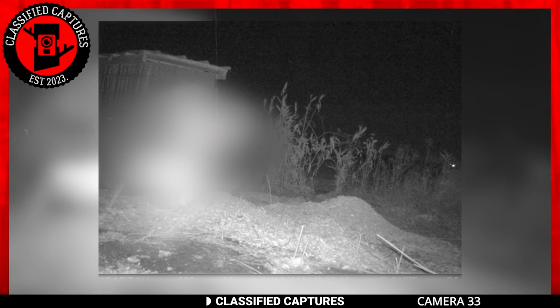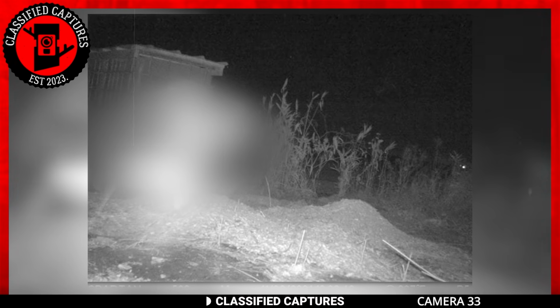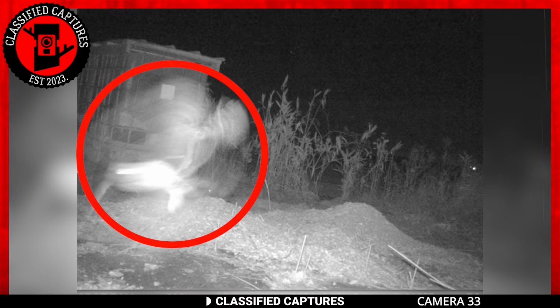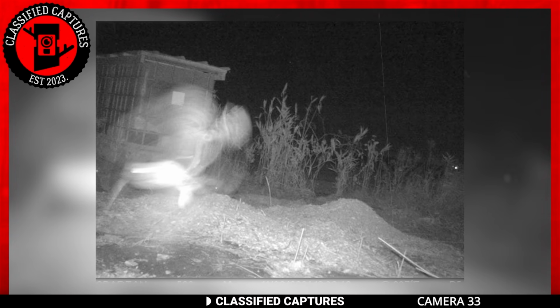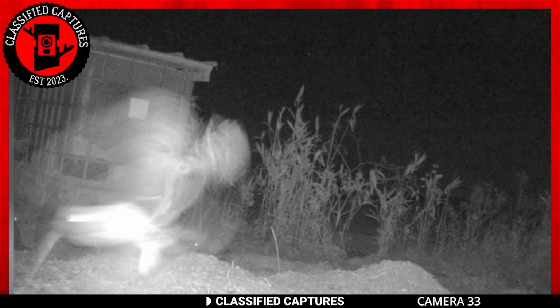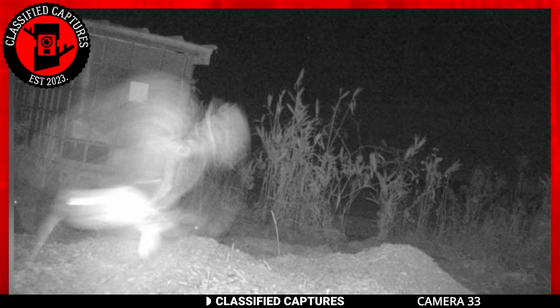Do you believe in spirits? Did you just answer no? Well then, how on earth do you explain this? Check it out. A translucent or transparent being darting across the frame of a trail camera. Spooky, right? Imagine setting up your trail camera to capture wildlife and then, bam, this unexpected visitor shows up.